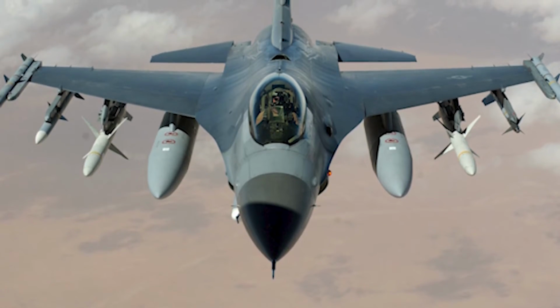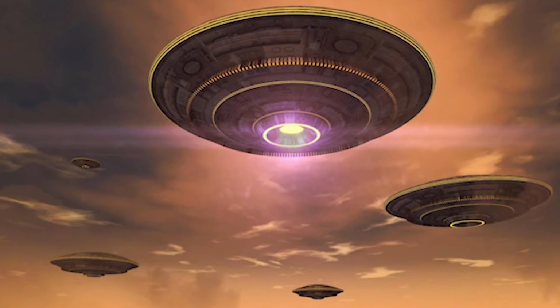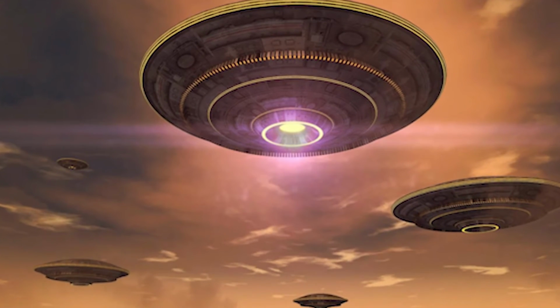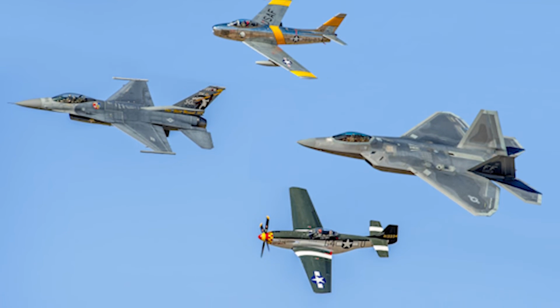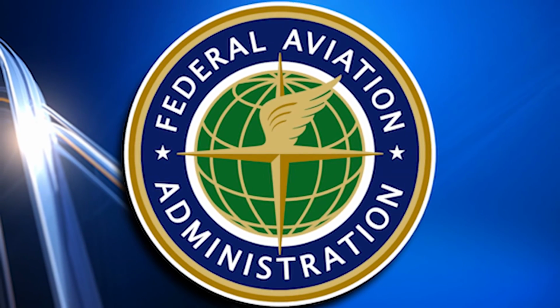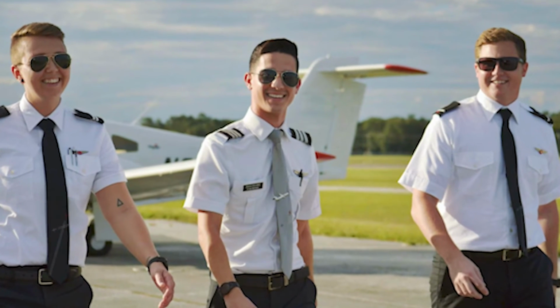UFO. There has been a recent increase in reports of UFO sightings by pilots. These sightings have occurred all over the world and have been reported by pilots of commercial and military aircraft. The pilots have described the UFOs as being a variety of shapes and sizes, and some have reported that the objects were able to move at high speeds and make sudden maneuvers that would be impossible for known aircraft. The FAA has encouraged pilots to report any unusual sightings to the agency, and many pilots have done so. They also state that they take these reports very seriously and investigate each one thoroughly.